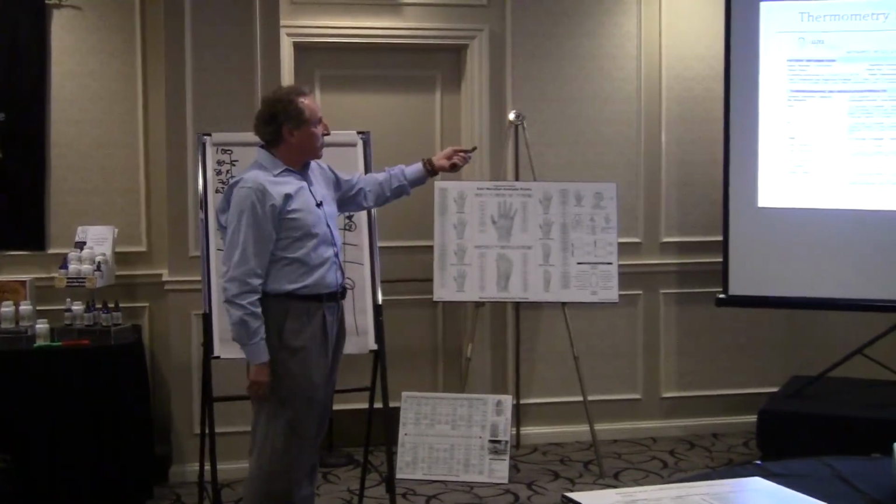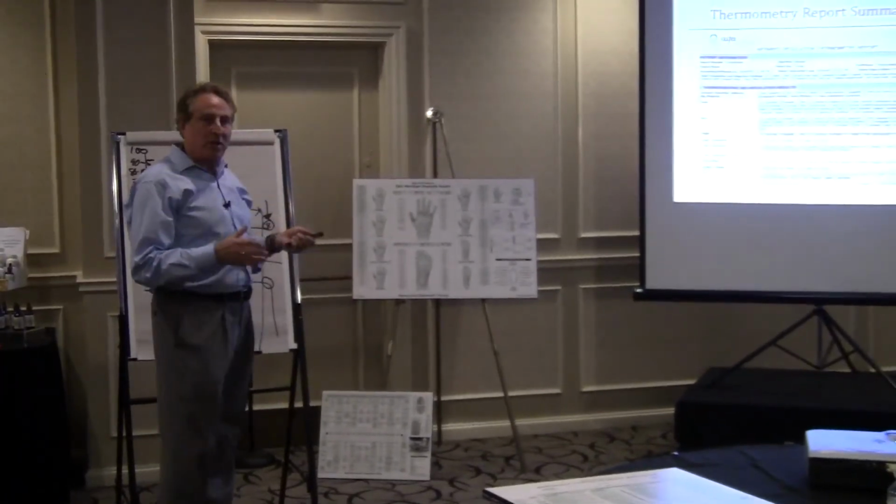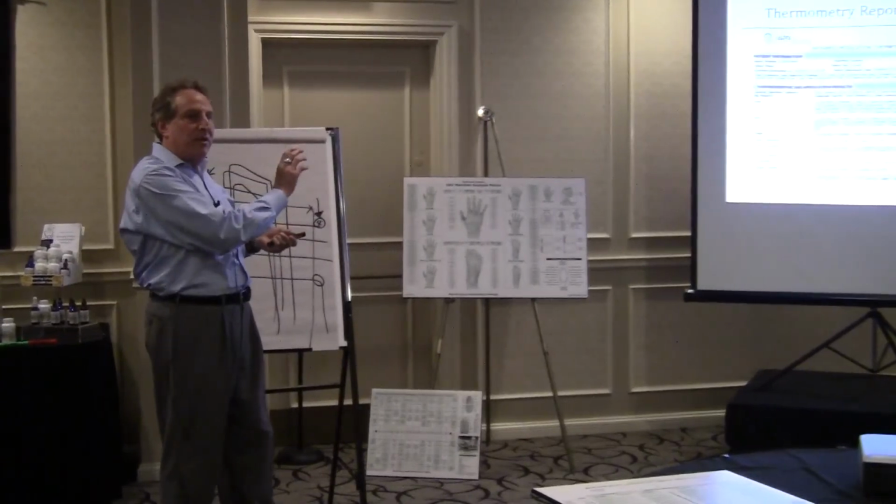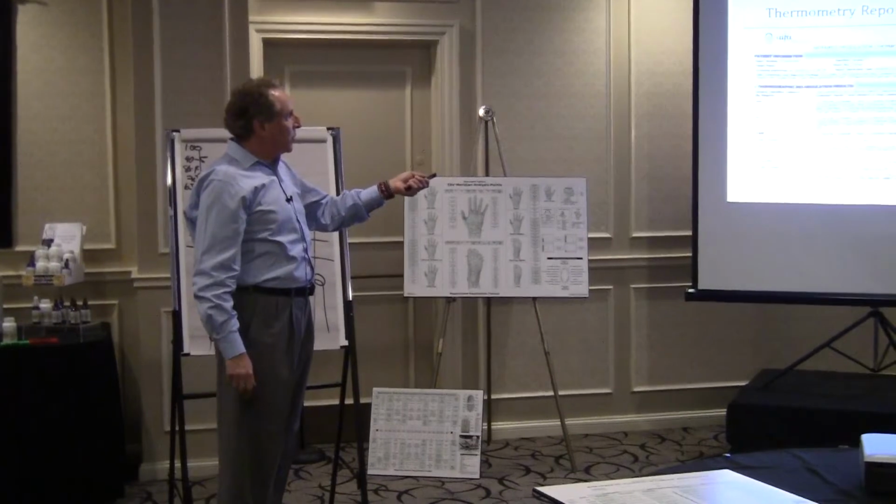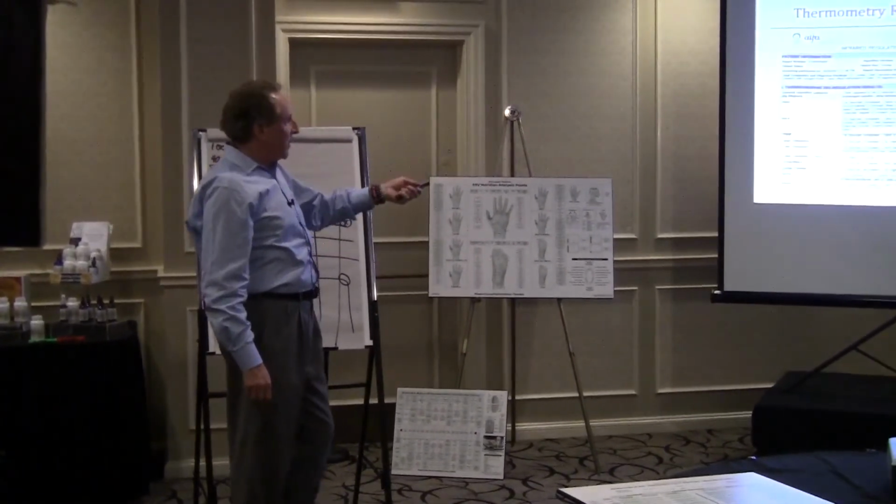So here it shows there is severe evidence for brain toxicity. Basically this is a recapitulation of everything that we just went through, but it's put in one simple place so you can see it and easily access it. There's a minimal cardiovascular carotid circulatory deficiency, and on and on and on.